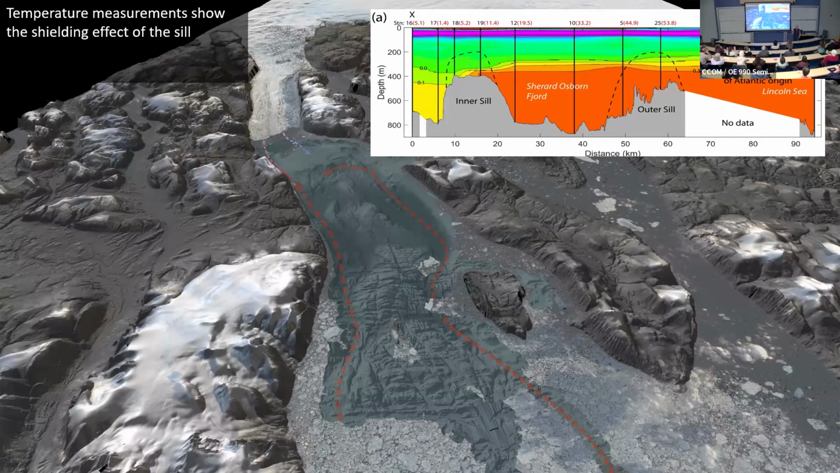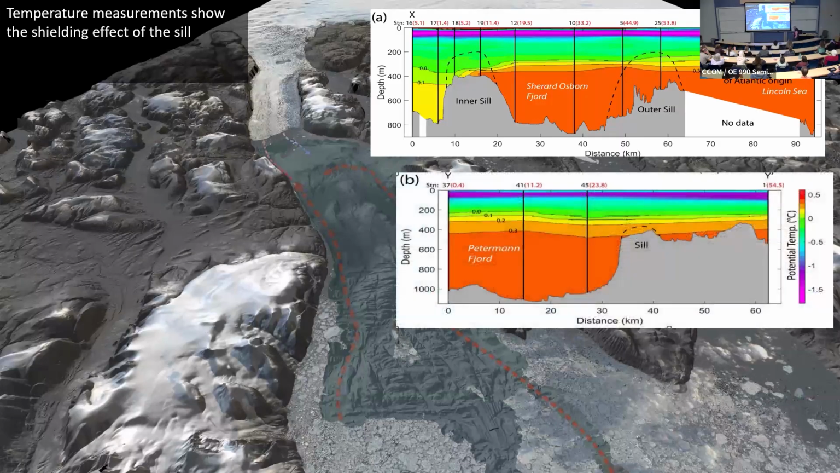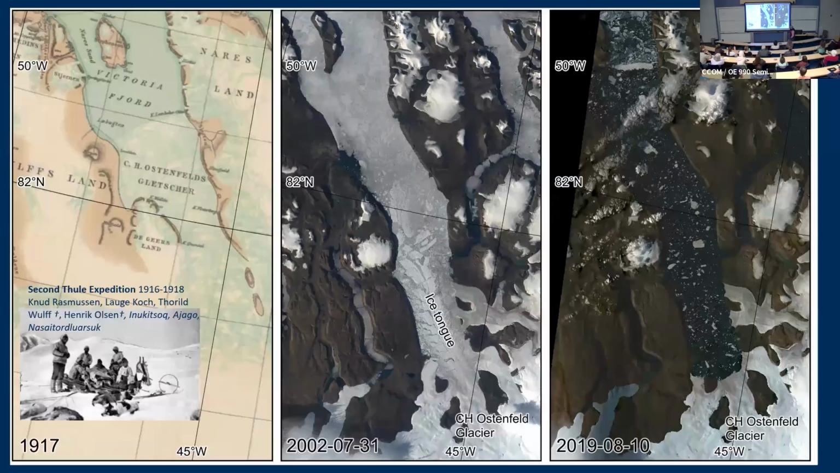It's the Atlantic warm water that's causing this rapid degradation of the ice tongues. And if we can block it, we can slow down sea level rise. Good Corps of Engineers project there, to build still. So there's Petermann letting the warm water in, Ryder not.